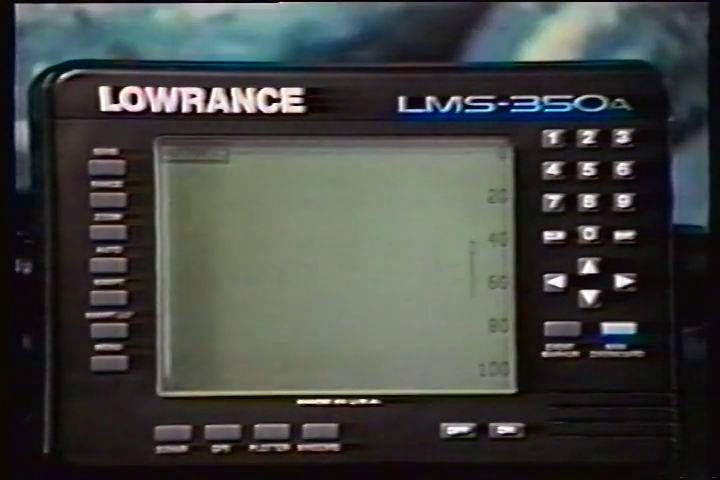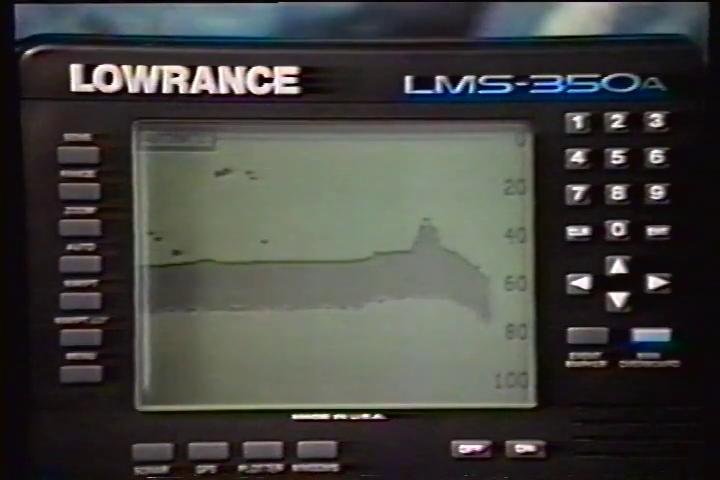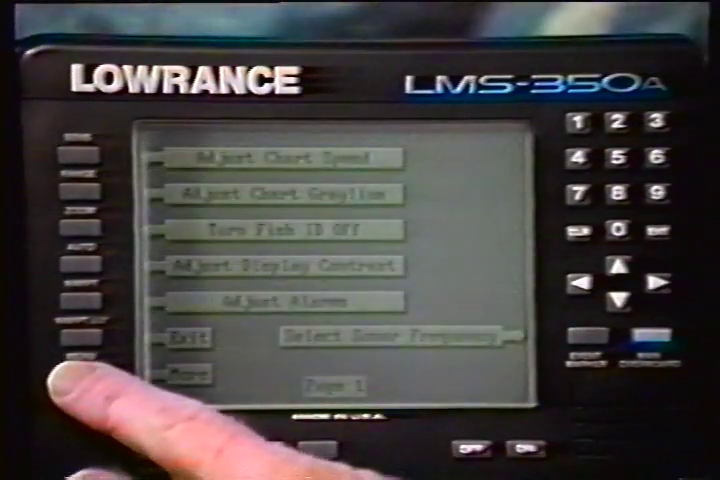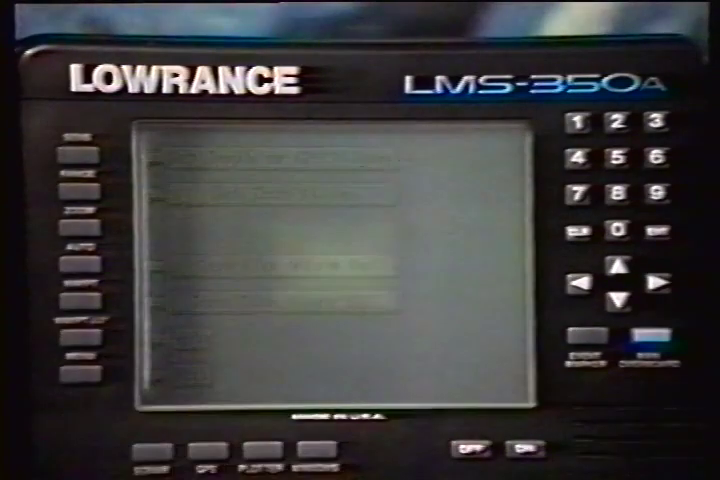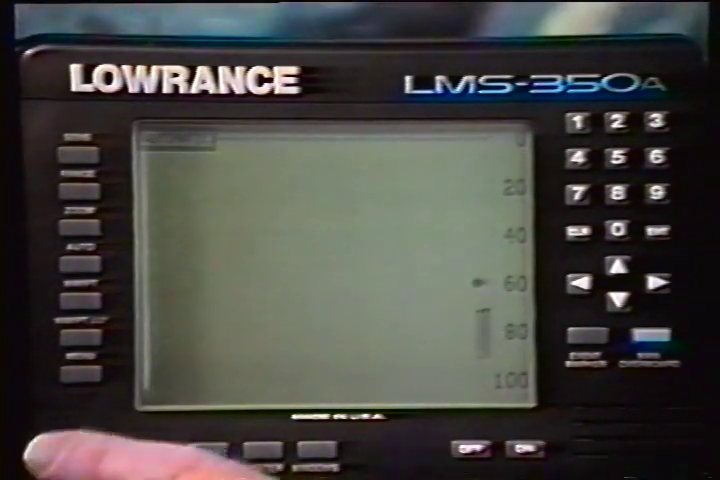Use the fish alarm for a distinctive audible alarm when fish or other suspended objects are detected by the Fish ID feature. A different tone sounds for each fish symbol size shown on the display. To turn the fish alarm on, press the menu key. Then press the key next to the Adjust Alarms label. Now press the key next to the Turn Fish Alarm On label. To turn the fish alarm off, repeat the steps again.